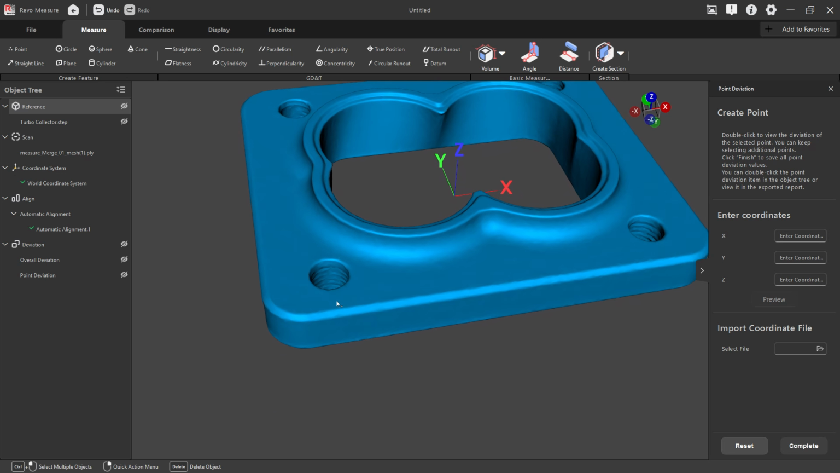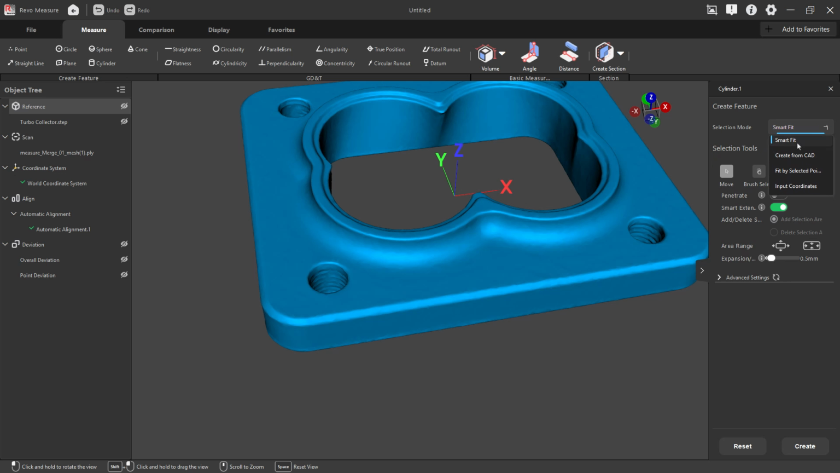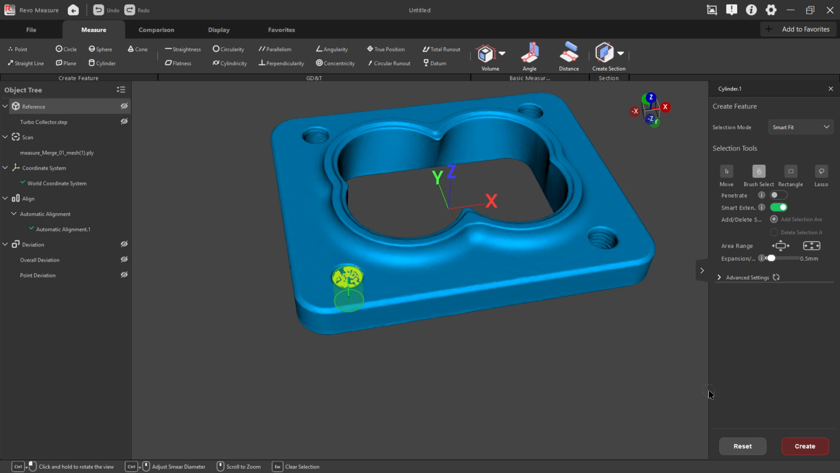Let's see if I can actually create some cylinders for the holes. I'm not sure if it's going to work with the threads, but we're going to create it from the scan data, but I want to use a smart fit. I'm going to use a brush, and I'm just going to brush inside this area here and then allow it to use smart fit. Again, this is a threaded hole, so it's not going to be perfect because we're not dealing with just a machined hole. We have some tolerance values here.